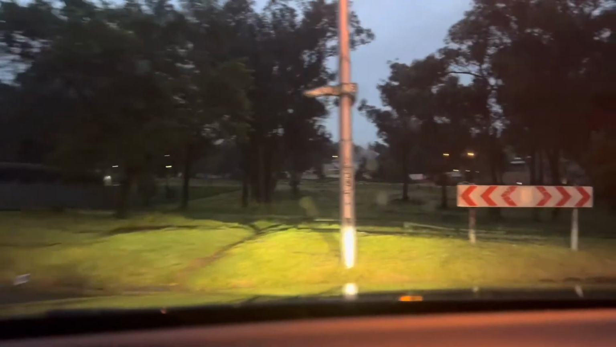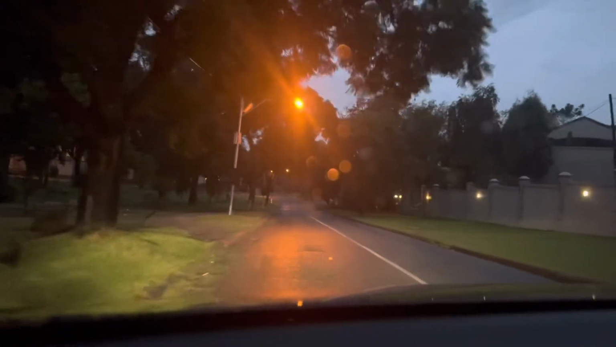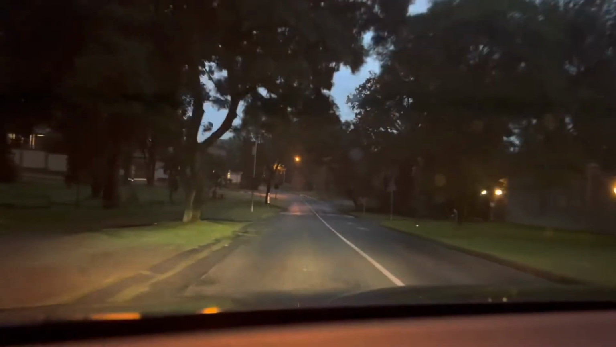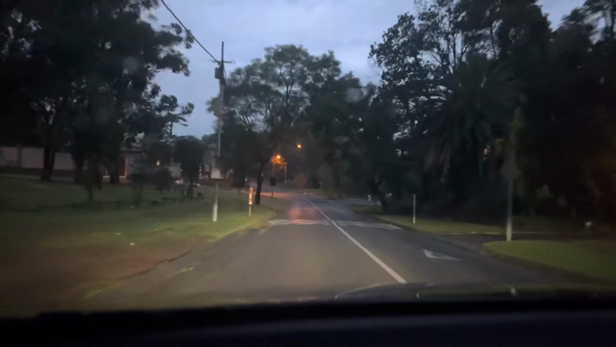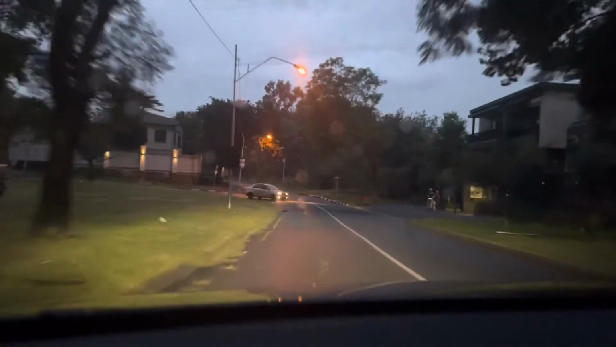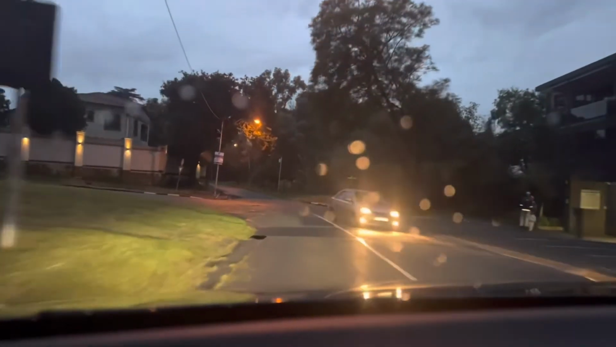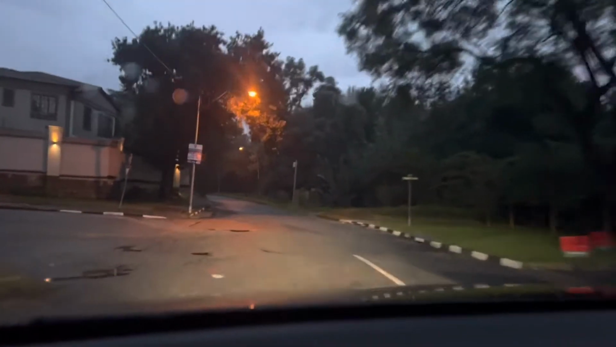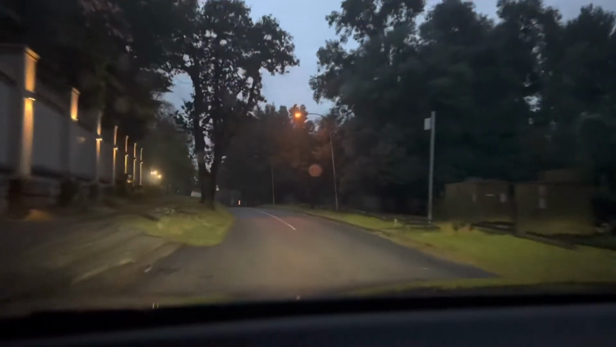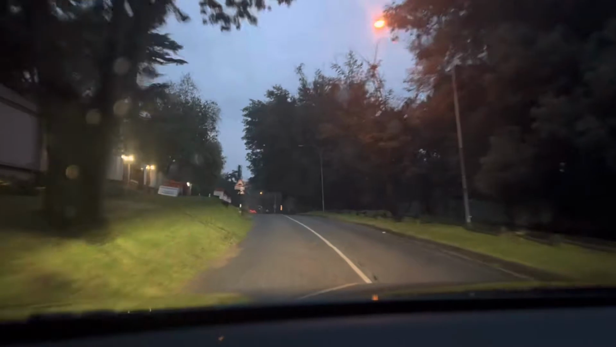Let's do a night drive where we will be driving at night and let's see how South African drivers are behaving, especially at night. So we are going to drive from Melrose Estate to Melrose Arc, then we will drive all the way to Rosebank. From Rosebank, then we will drive all the way to Illovo.